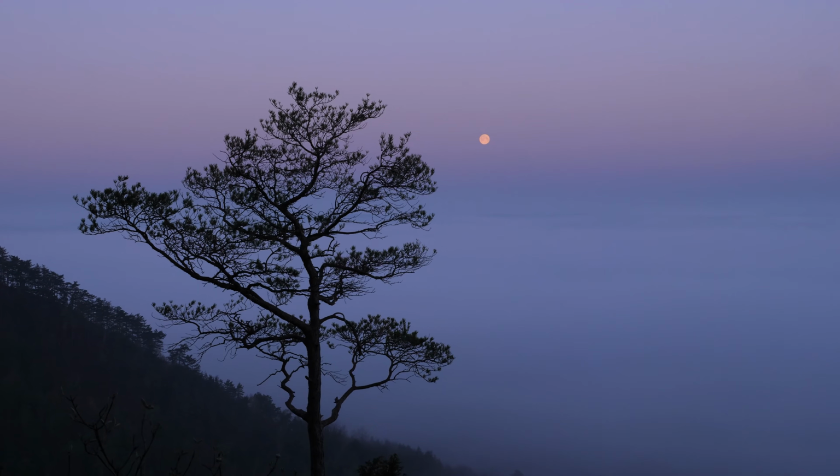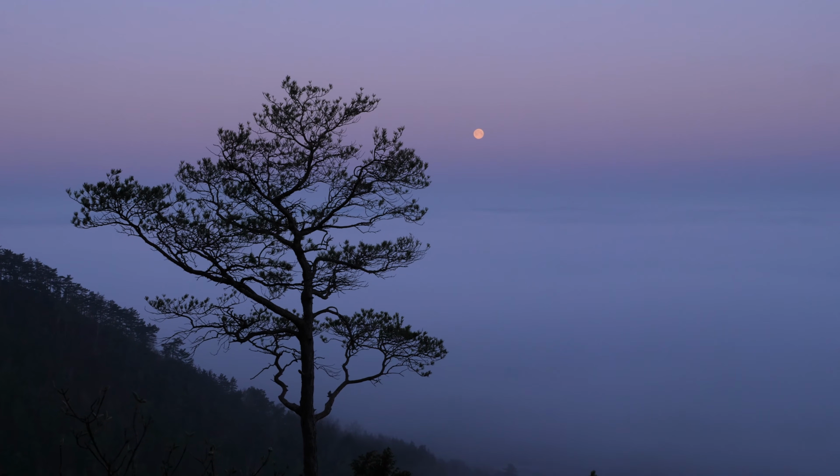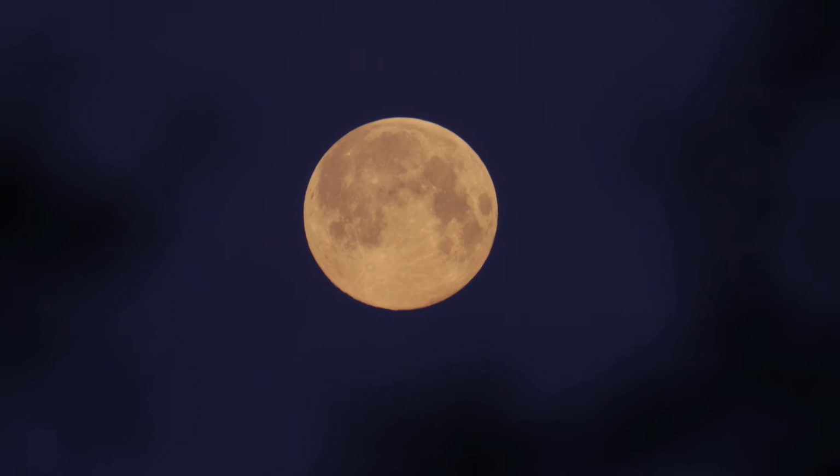So let's start with the most easy way to film in darker conditions. You can simply choose a camera that performs very well in low light conditions. Low light sensitive cameras are a good option when you have some kind of residual light, for example at dusk or dawn, or in full moon conditions. This is a good option for crepuscular animals. They are most active at dusk and dawn.